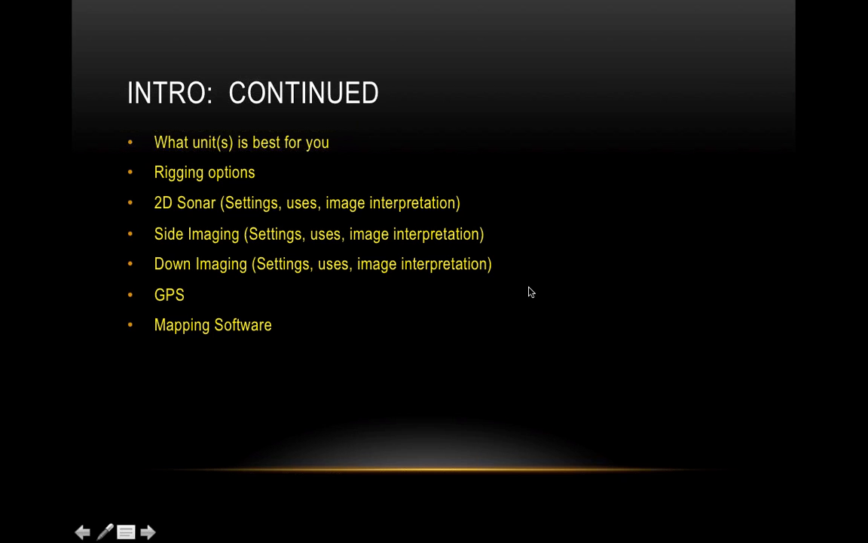So let's move on. We're going to talk about what is the best unit for you a little bit, and the best rigging options a little bit, but mostly we're going to be talking about 2D sonar, side imaging, and down imaging, or side scan, down scan, whatever brand you have. They call it different things.